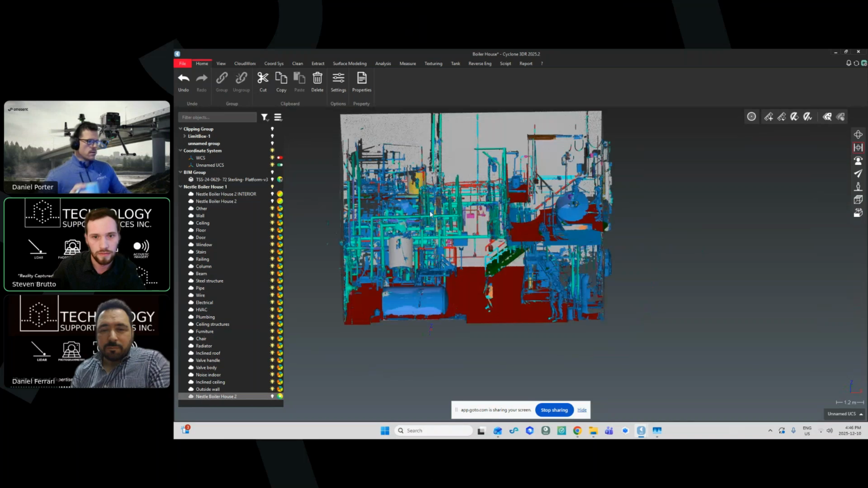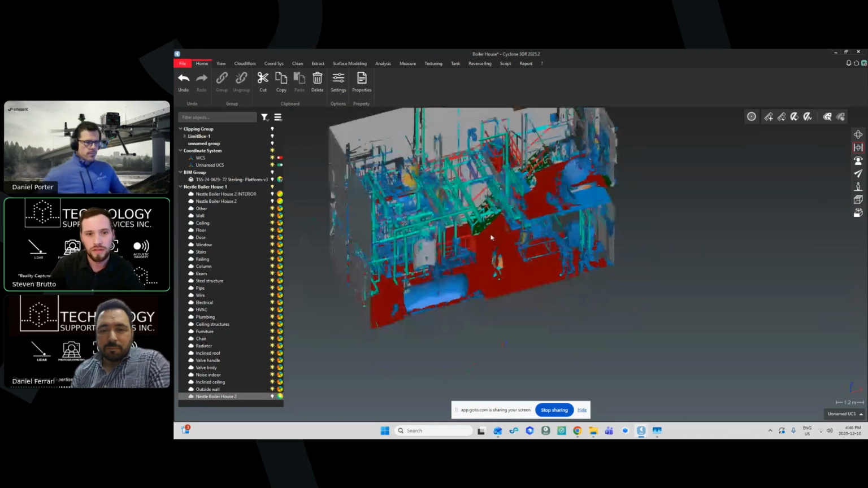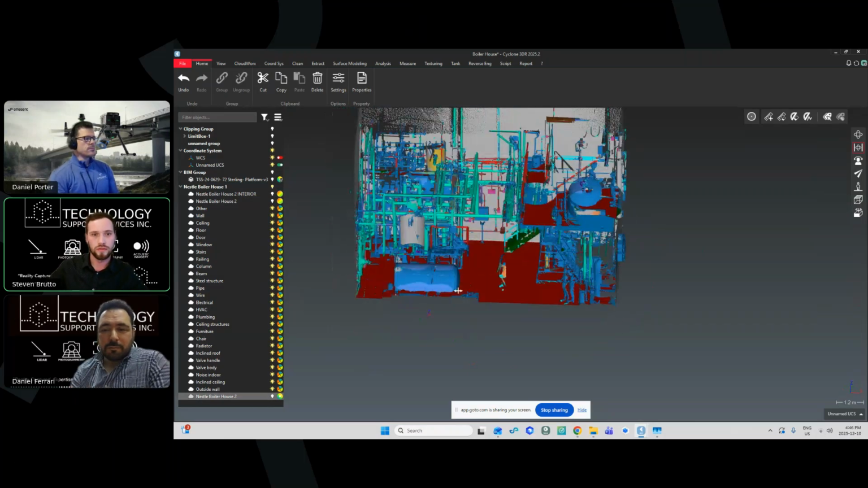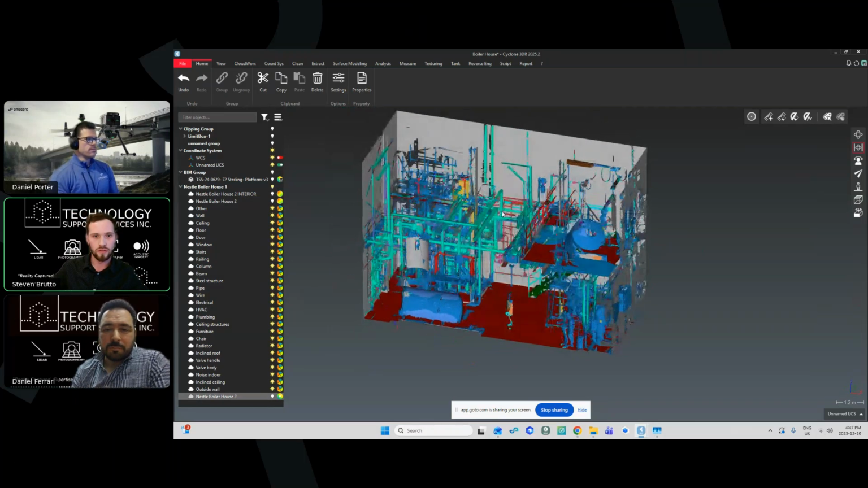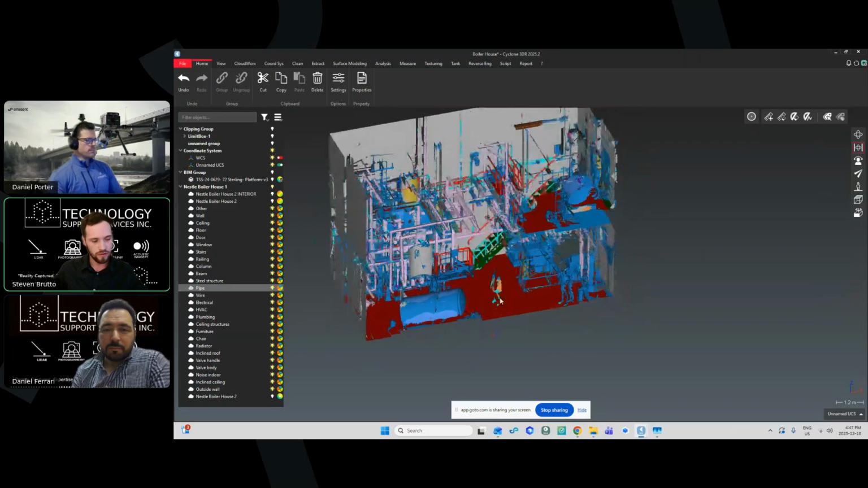So this was the space that we scanned, and another thing that's good to talk about is colorization. Colorization is sometimes important, but in this case, we were able to skip the colorization and just go into classification. So each of these different colors are different aspects of the building, so pipes and wires. And it's not perfect, but depending on what you're after, we kind of focus on that.